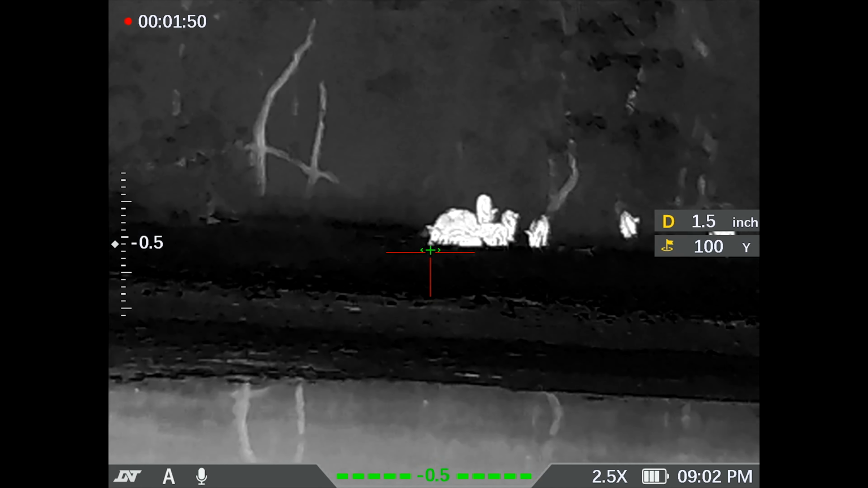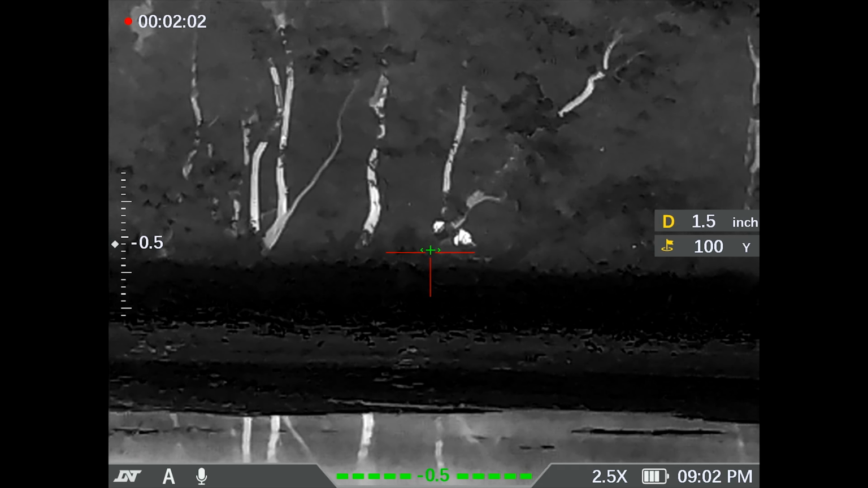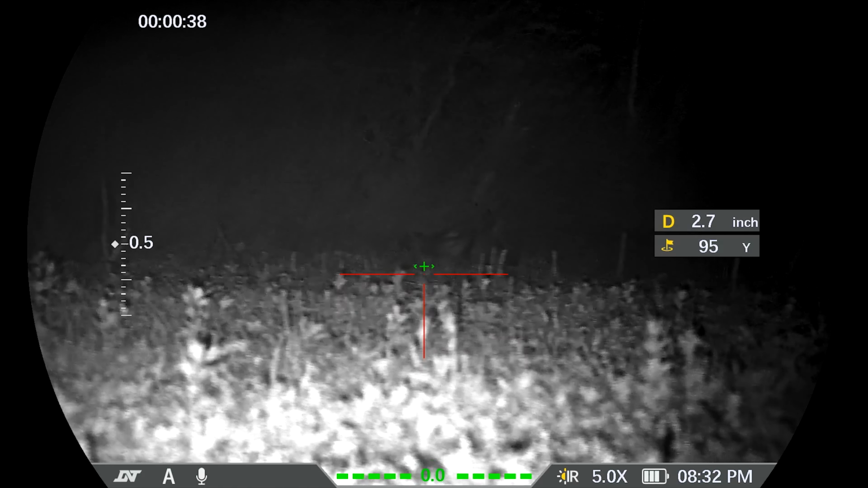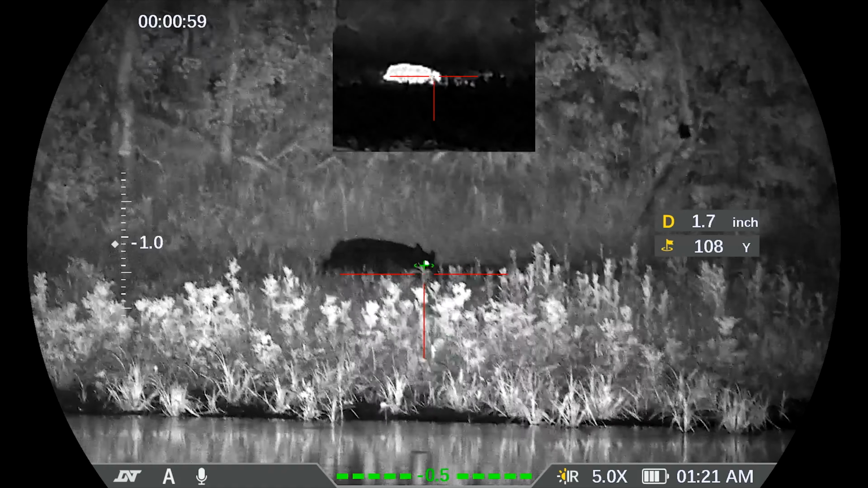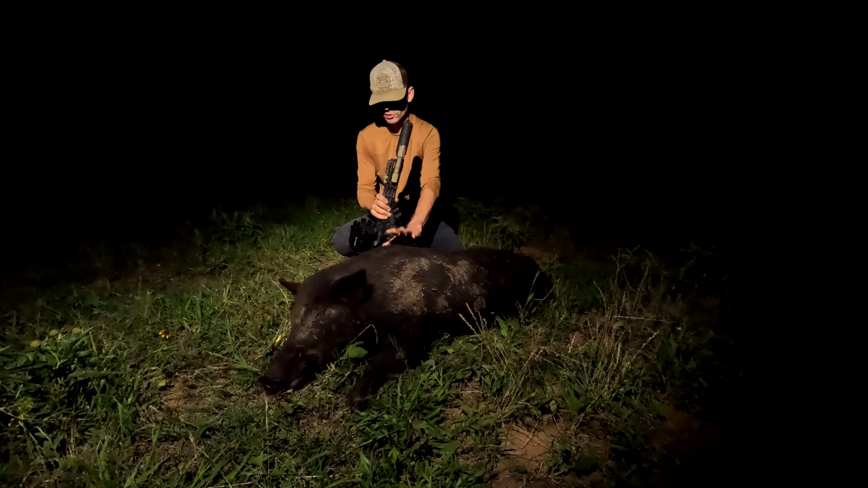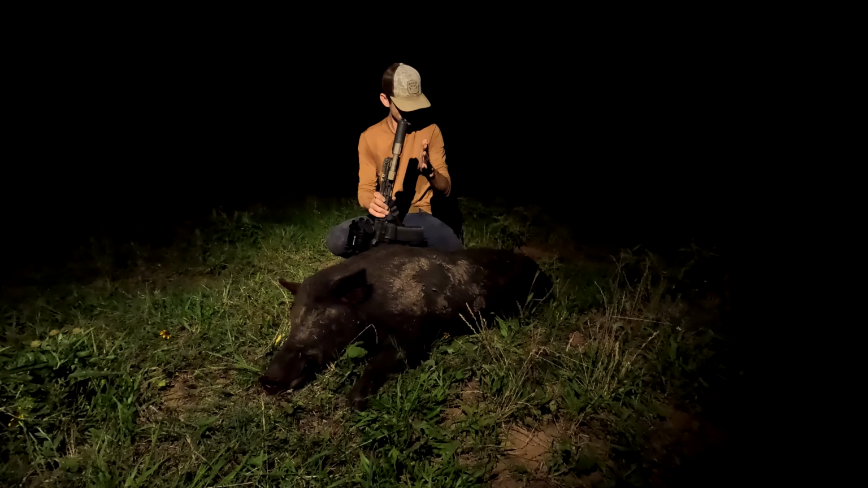We want the last thing through that animal's mind to be, oh man, this soaked corn sure is good, and then done. Bullet through the head, out of its misery. I actually double tapped him afterwards. I like to make sure they're dead. I always put 2 in the head, especially on these bigger boars with this smaller caliber. But let's wrap her up.